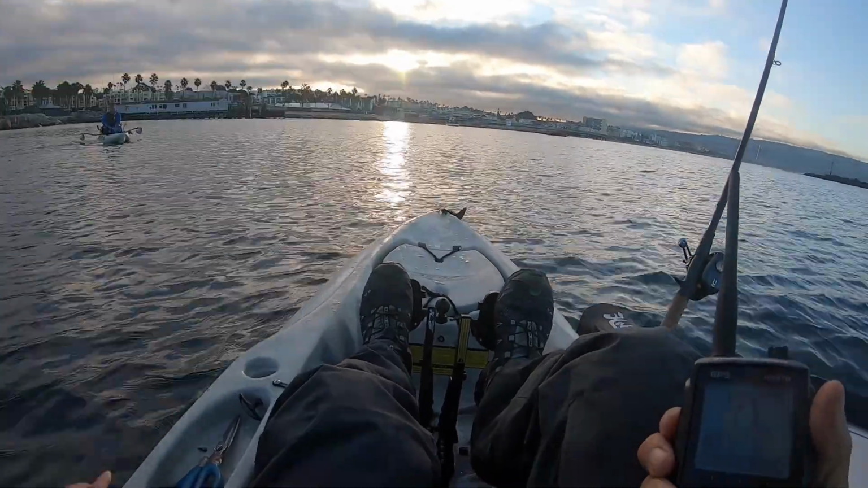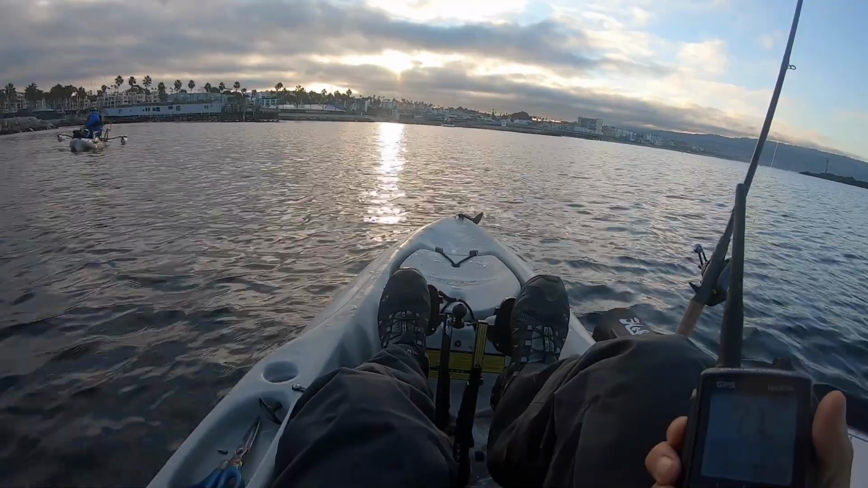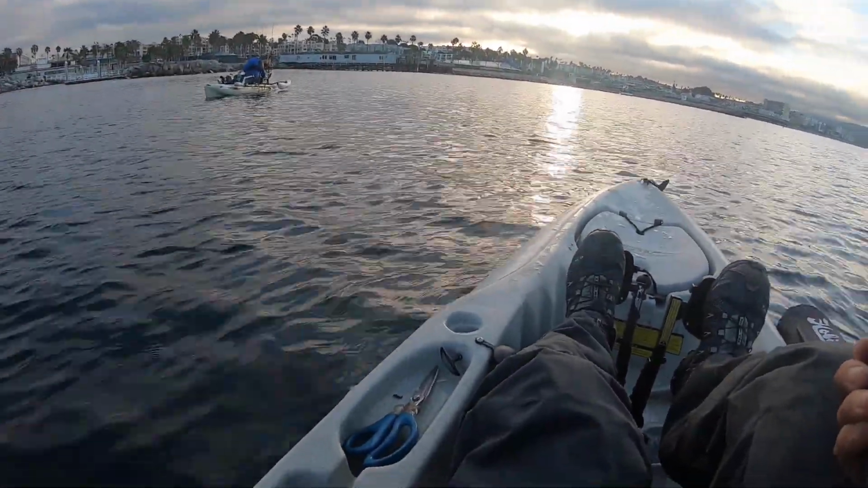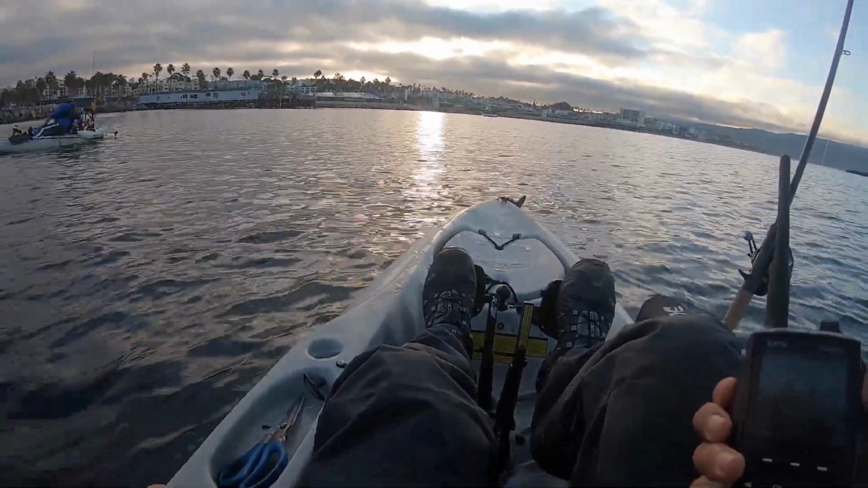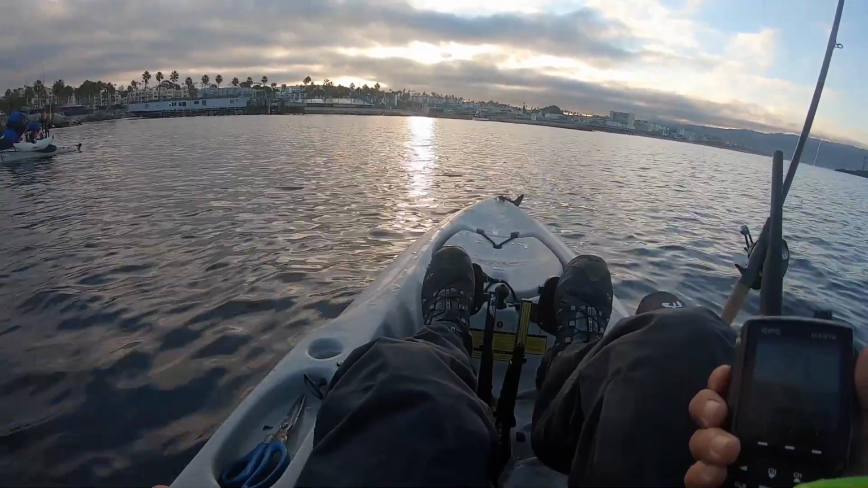You can see in the background, or the foreground, the Redondo Special, taking some people out for rock fishing. Out here with my homeboy Kai. Man, it was cold when I woke up this morning. Sun's peeking through, and we're gonna have a good day, regardless of whether or not we catch fish.